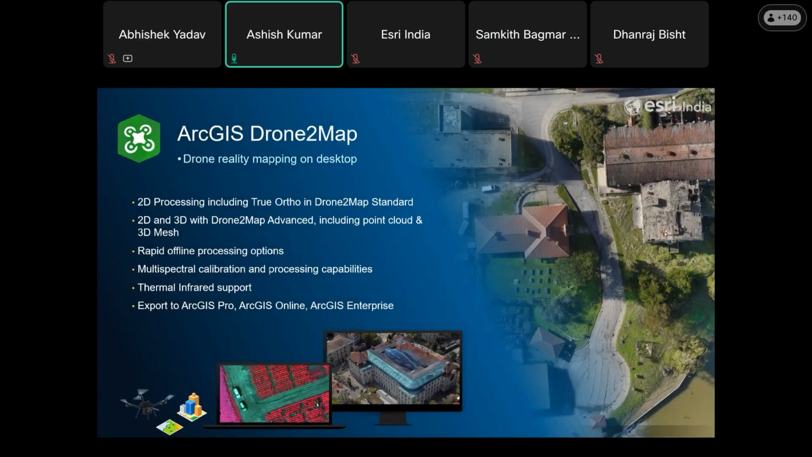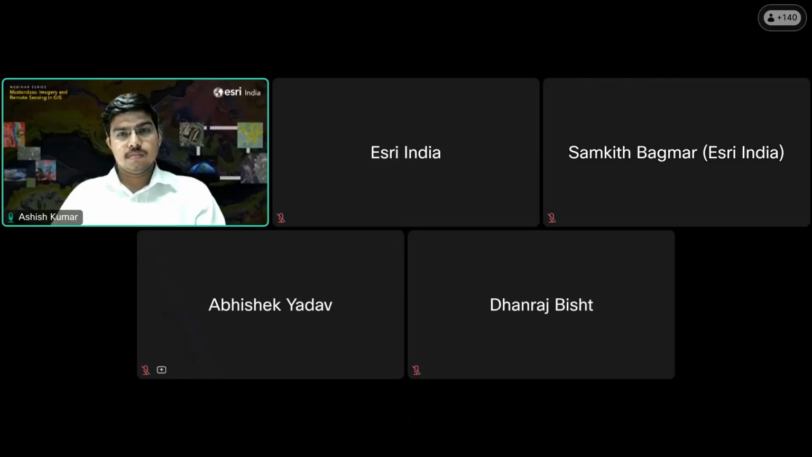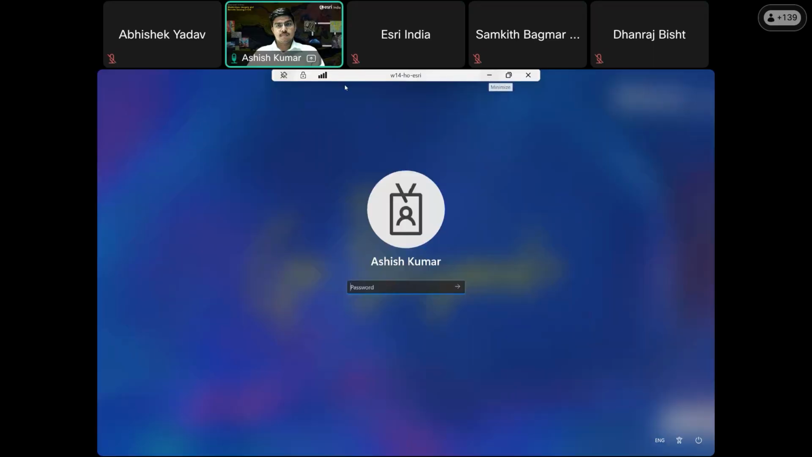This capability allows you to generate inspection reports, different kinds of reports on construction sites and site inspections. I'll hand over the session to Ashish, and he will lead you through the reality mapping workspace. Over to you, Ashish.